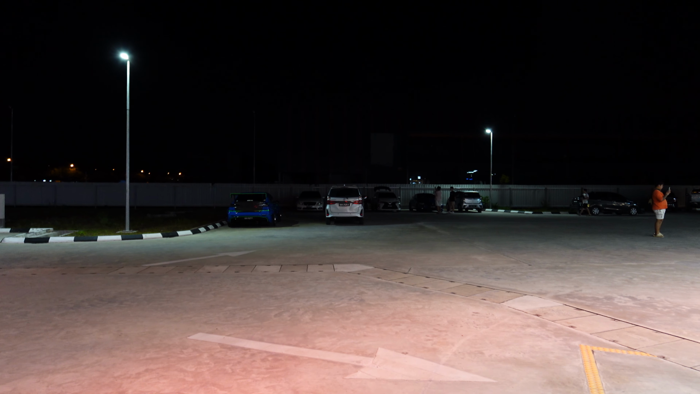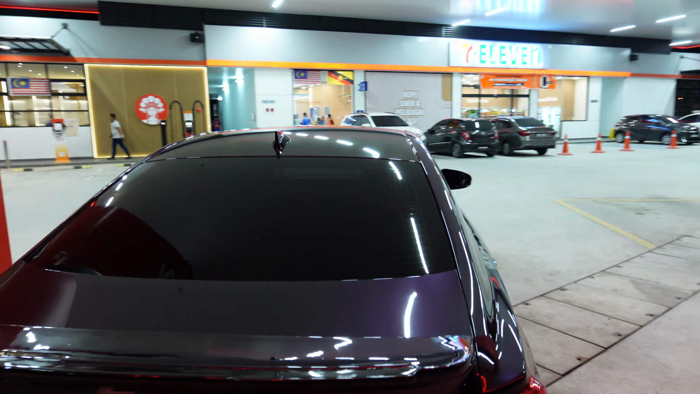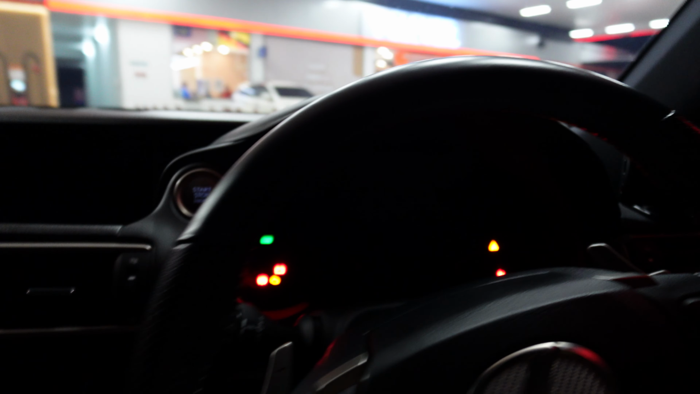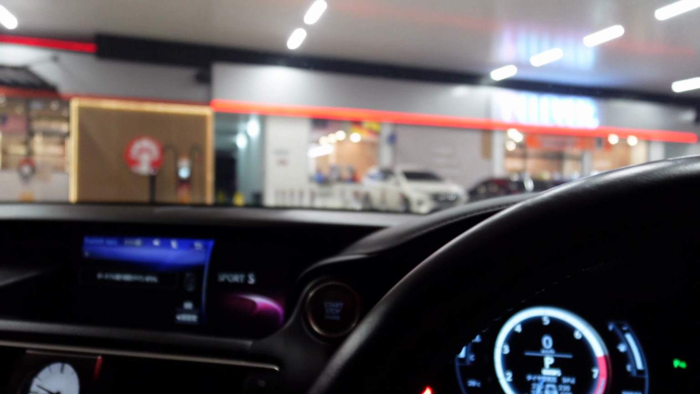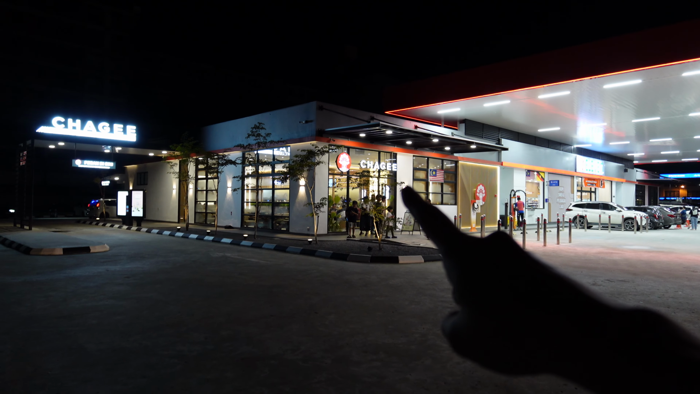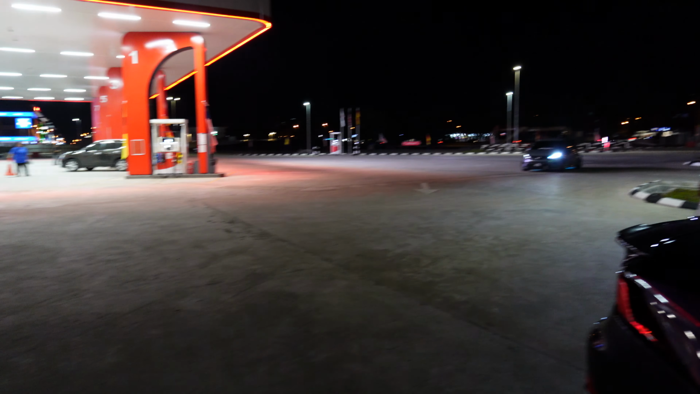Okay, I do see some of their cars over there. So we have a full tank of petrol, almost. We'll just go and join them. All right. Well, we're almost full. One of the great things about this petrol station here is that they have a Chuggy here. So you can hang out and get a Chuggy, and I think they have quite a lot of parking. It's pretty wide around this area.